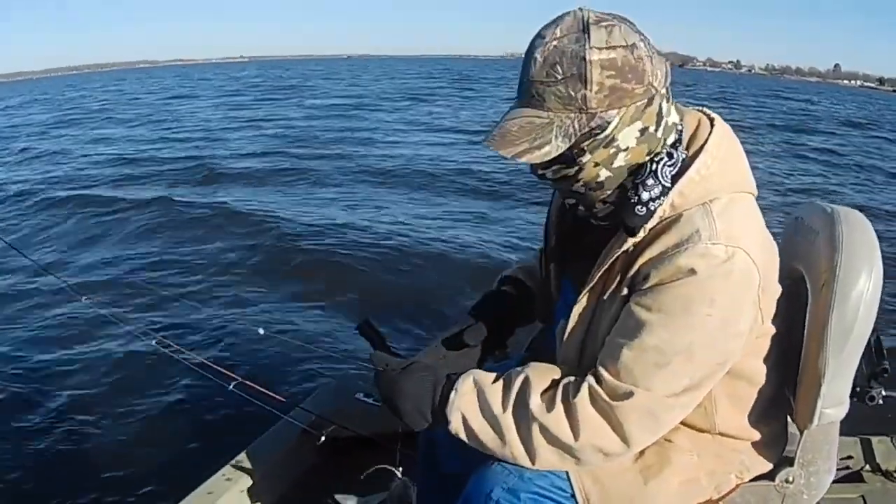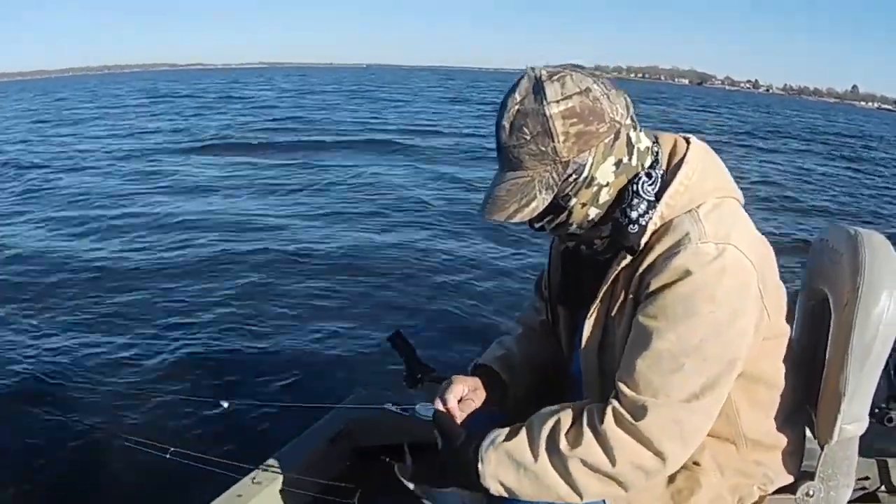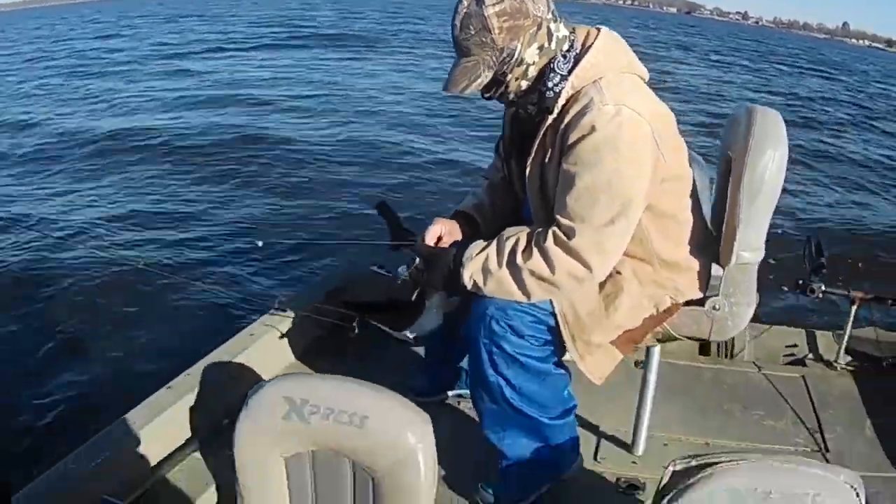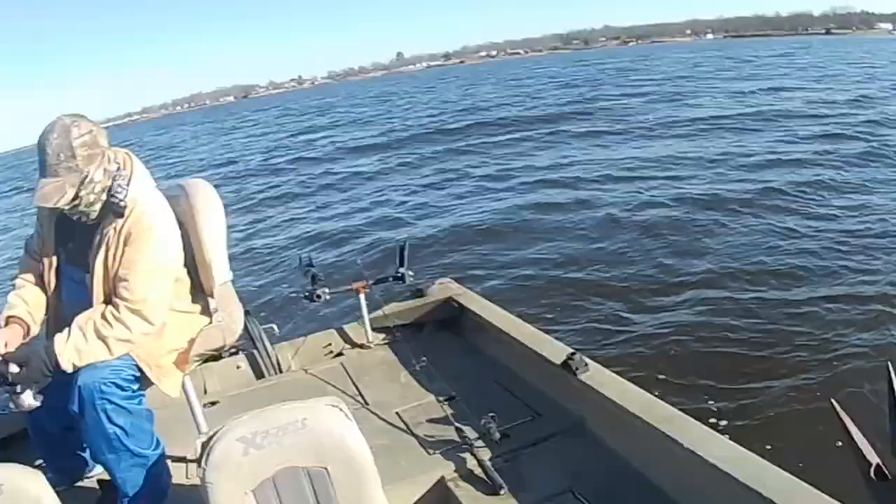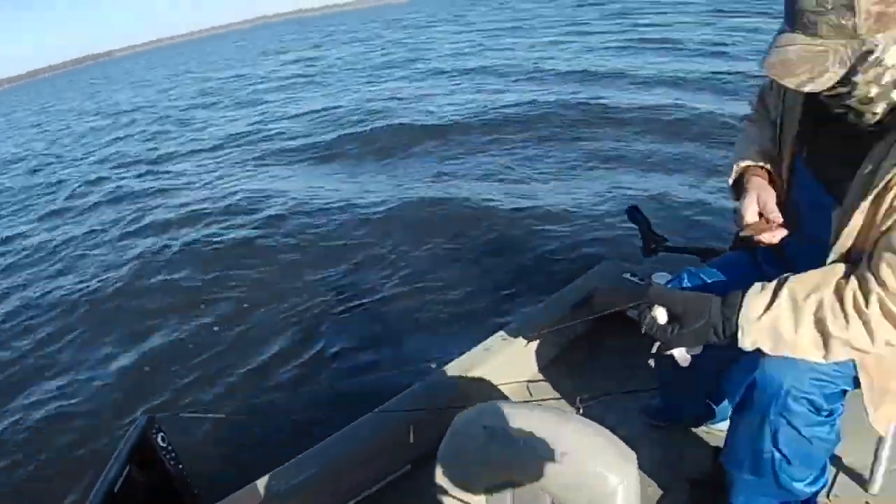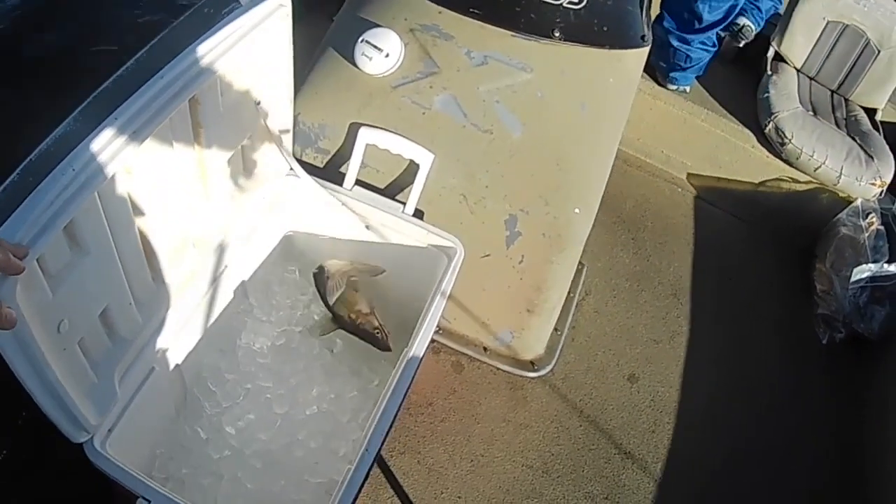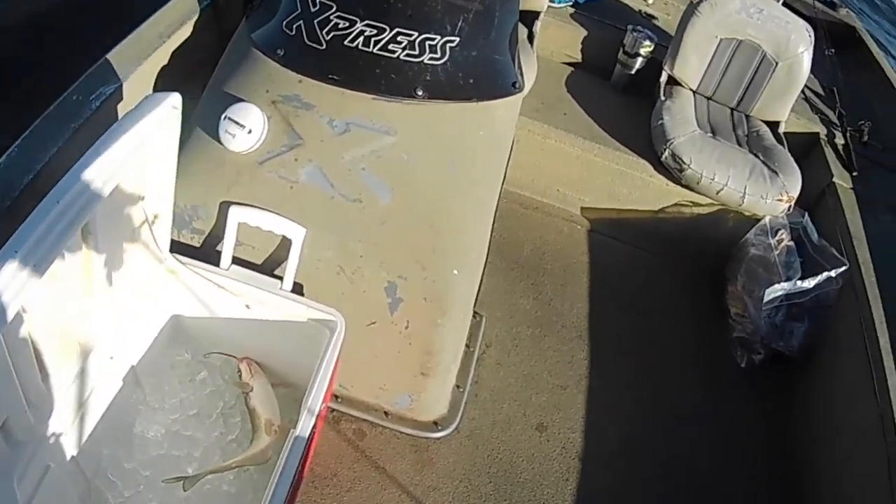That size right there is good. Oh, they're good eating if you want it. Yeah. I'll peel him for you if you want him. You need pliers? Here you are. First fish of the day. The wrong species, but at least we got something in there. We're not going to go hungry.